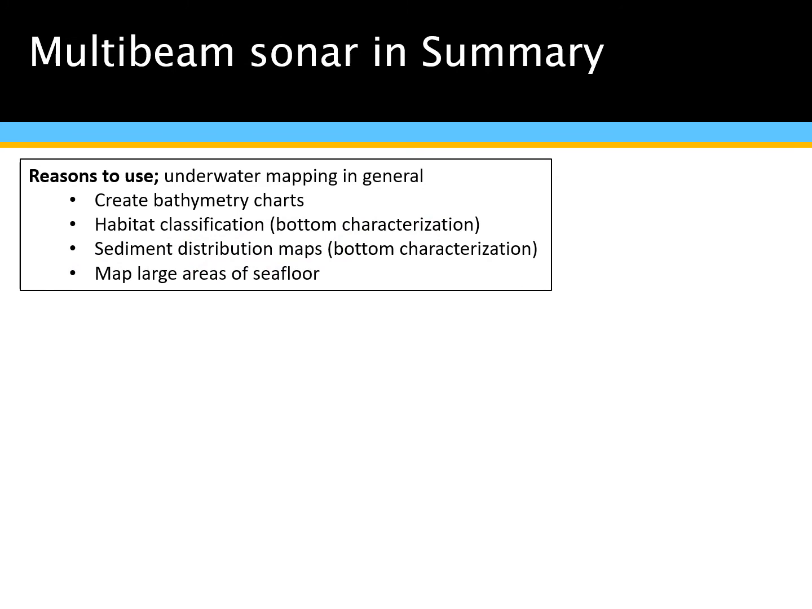So the multi-beam sonar, in summary, is used for underwater mapping, and it creates bathymetric charts, depth charts. It's used for habitat classification utilizing the backscatter data, and sediment distribution maps as well using backscatter data. And just like the side scan, it can map large areas of the seafloor in one pass or in several passes, as compared to using a drone, an ROV or a diver.